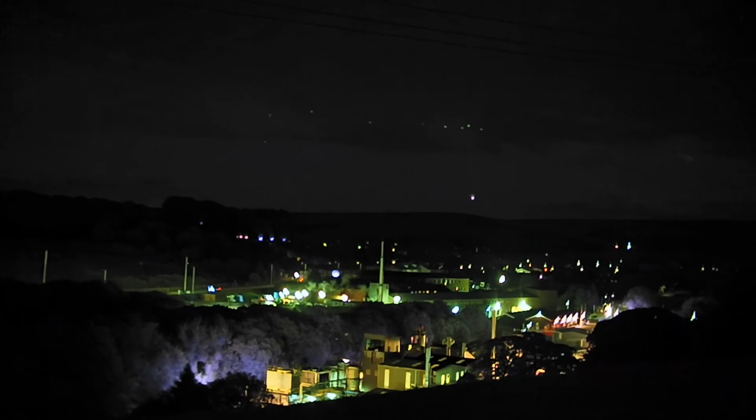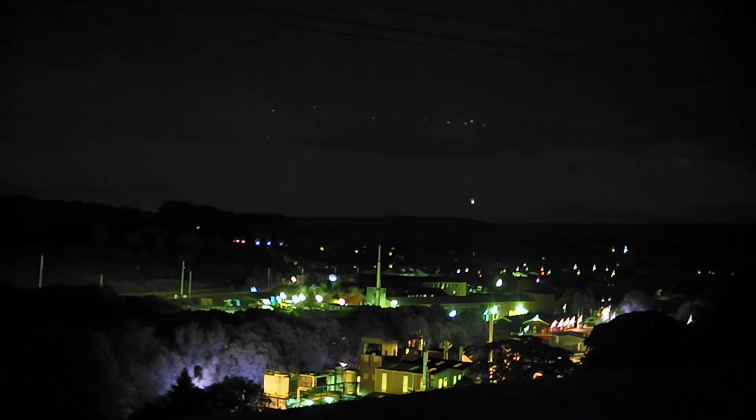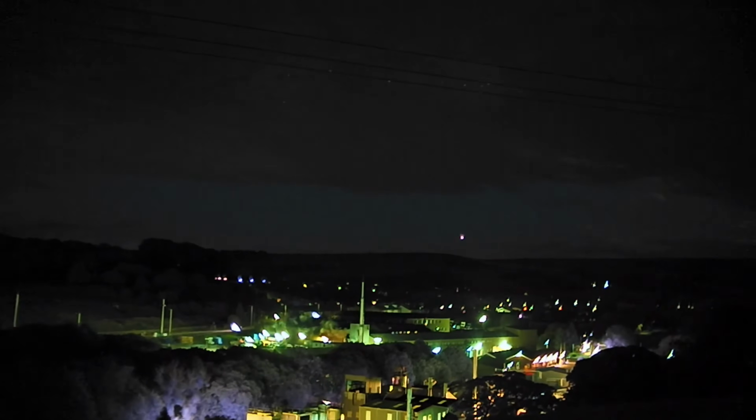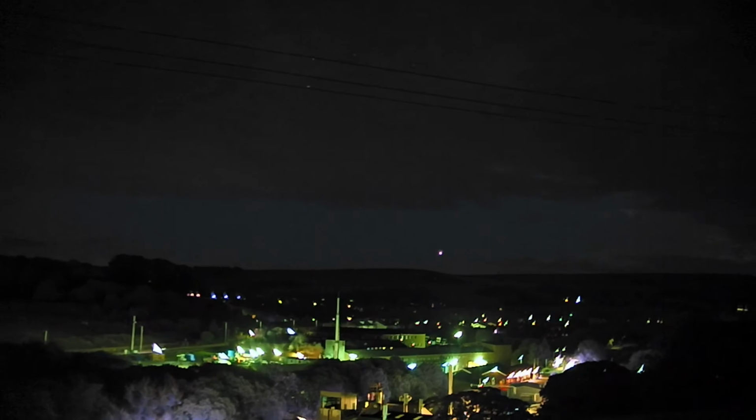So there we go, just before I start walking up onto these moors from this village called Rising Bridge. You see over the hills in the background there, they are high remote moors, very bright light.